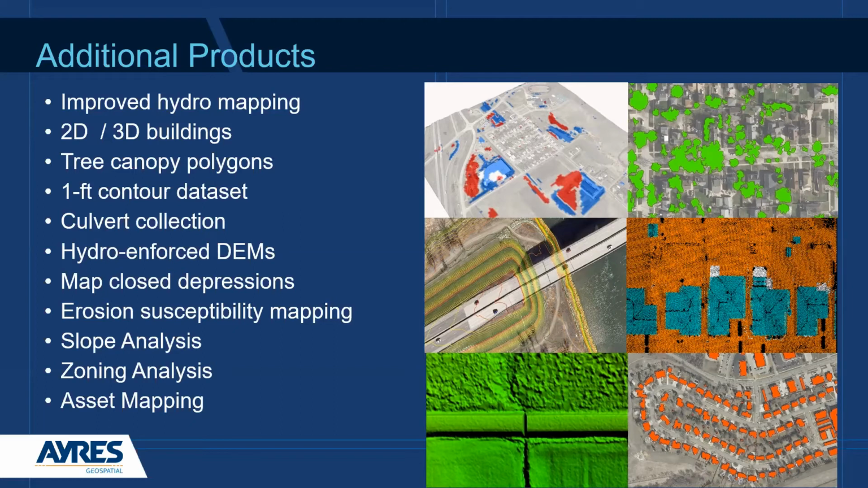We obviously still create 1-foot contours. That gets used in a lot of CAD environments where people have a difficult time using LAS point clouds. We're collecting county and region-wide culvert inventories with this data. We're mapping closed depressions. Those closed depressions can get used for water quality studies, planning and zoning. We're doing erosion susceptibility mapping. We're looking at slope analysis, zoning analysis, and we're mapping lots and lots of assets with the LiDAR data itself. And this is all stuff that if you have LiDAR data in your base map, you should be using it for.